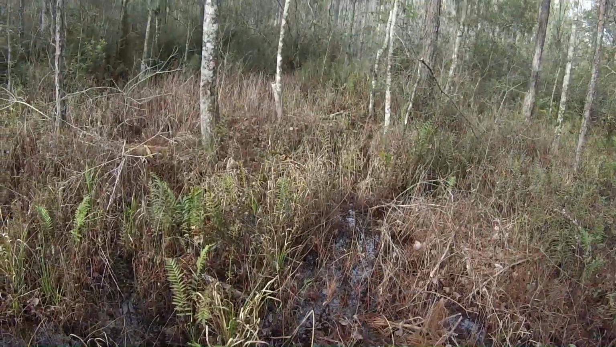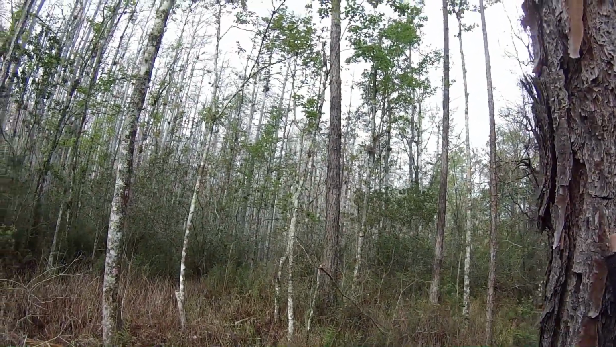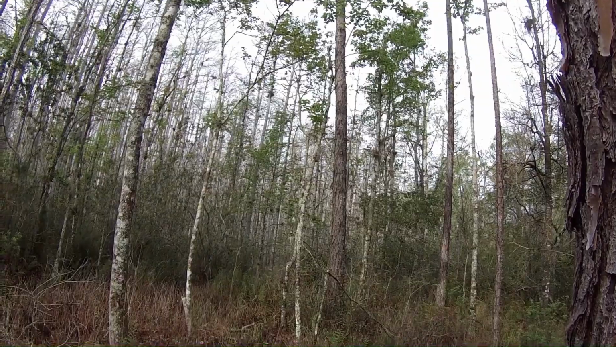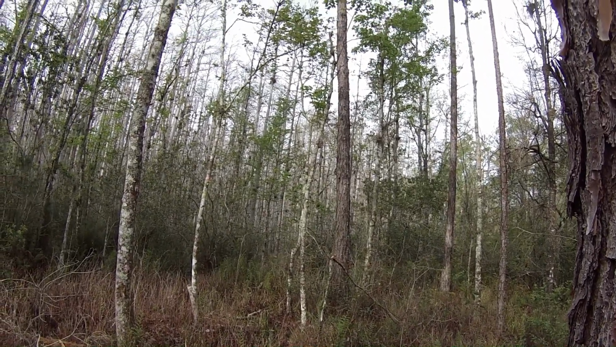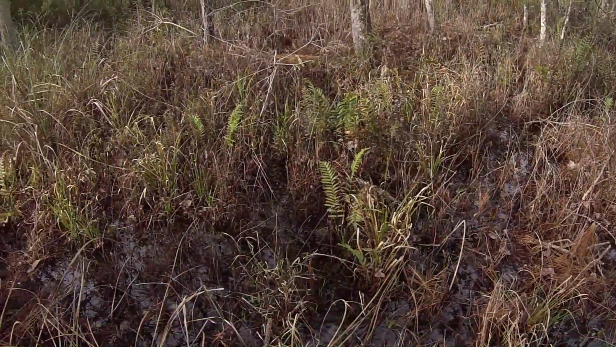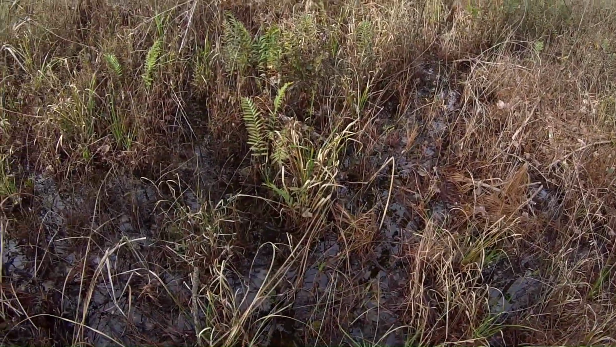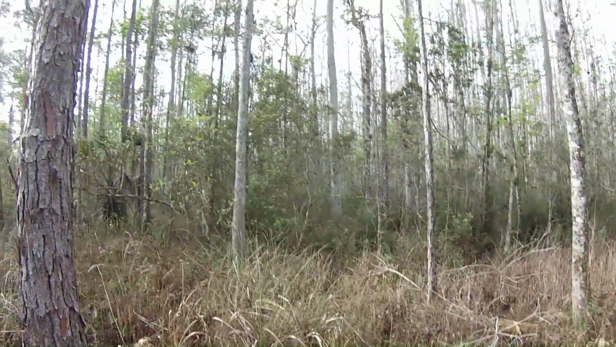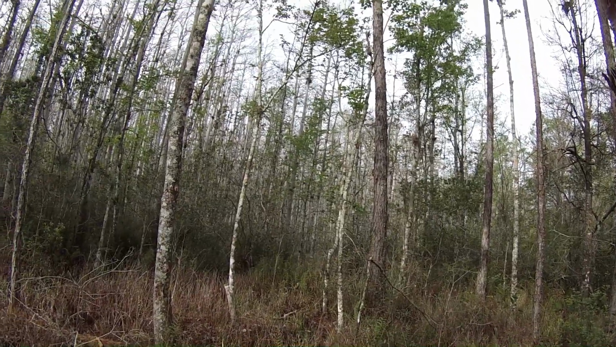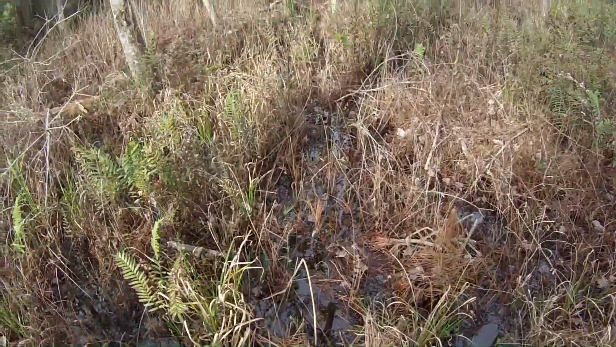So this is a trail right here, so I've been walking through there. And then look, that snap right there. I doubt the animal did that, it's too high. Well, let's walk over and look at it.